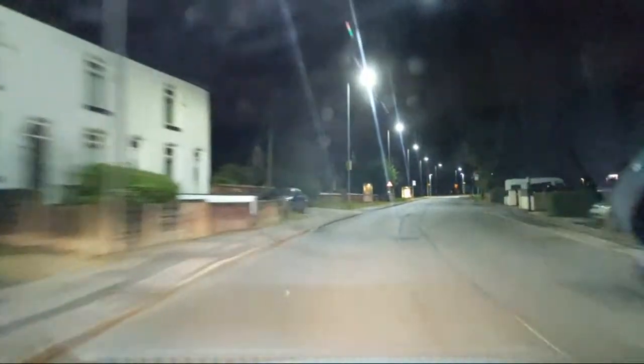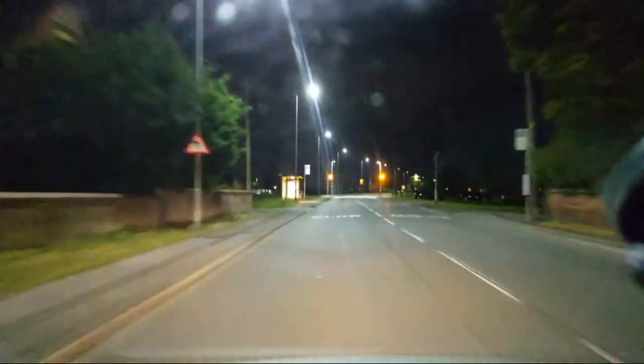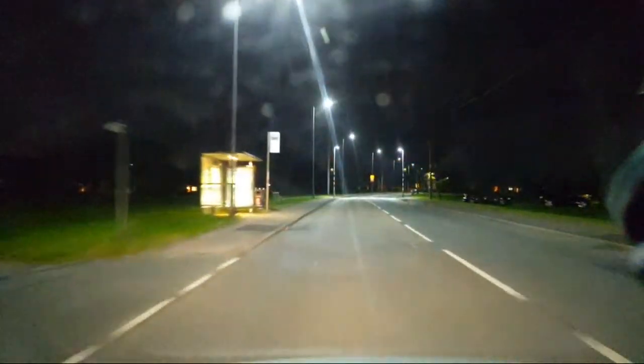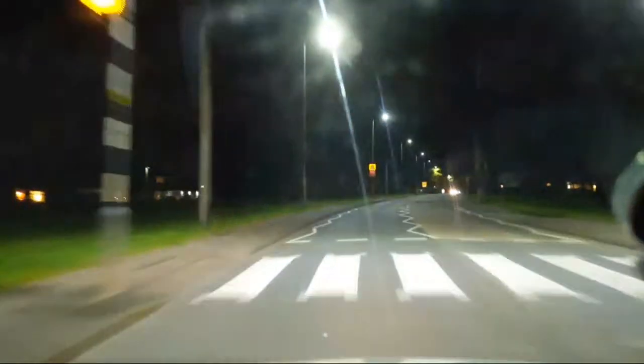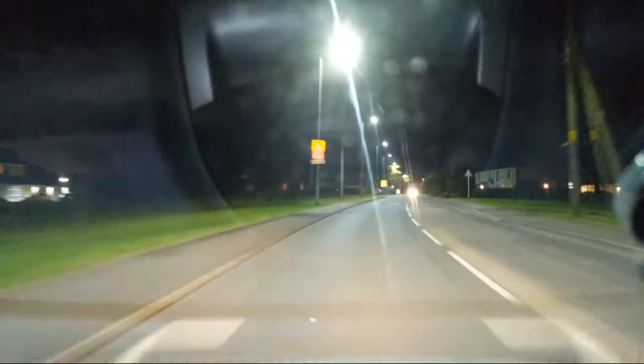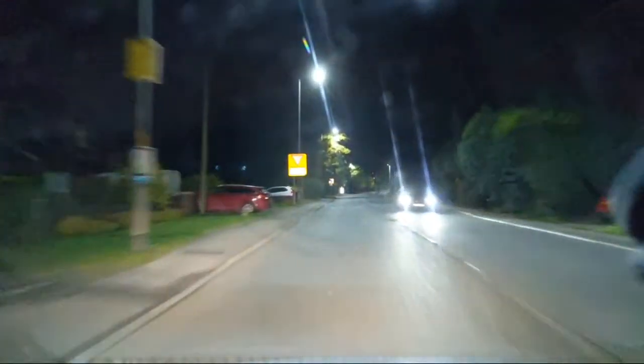Towards Aspull. To the mini roundabout. Don't know where the cars in front have gone. I turned off, to be fair. The mini roundabout ahead. And this is where the car behind me will overtake. Oh, there's the car in front.